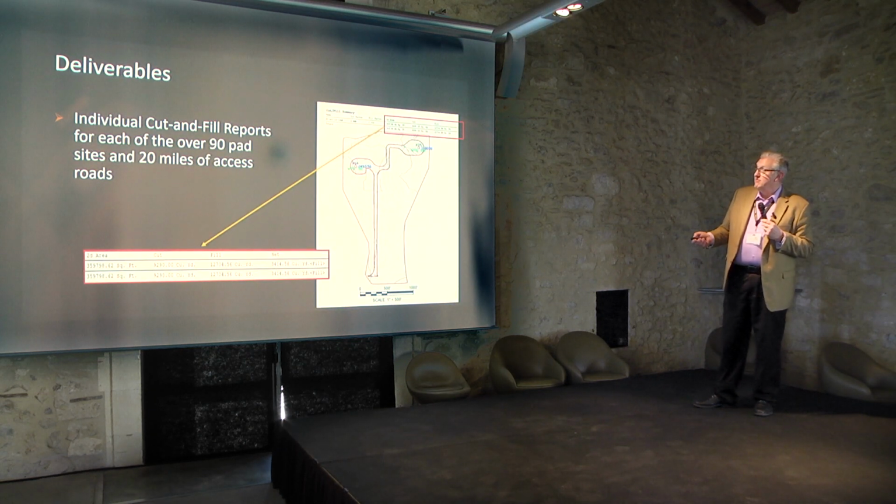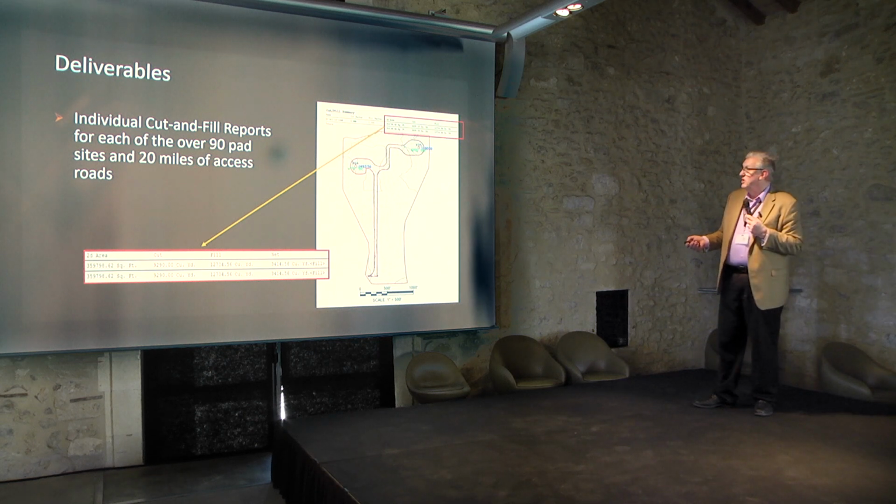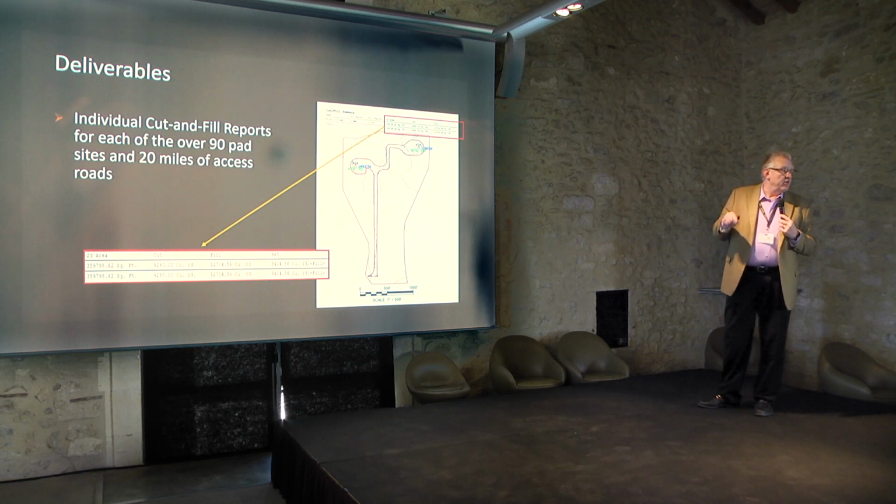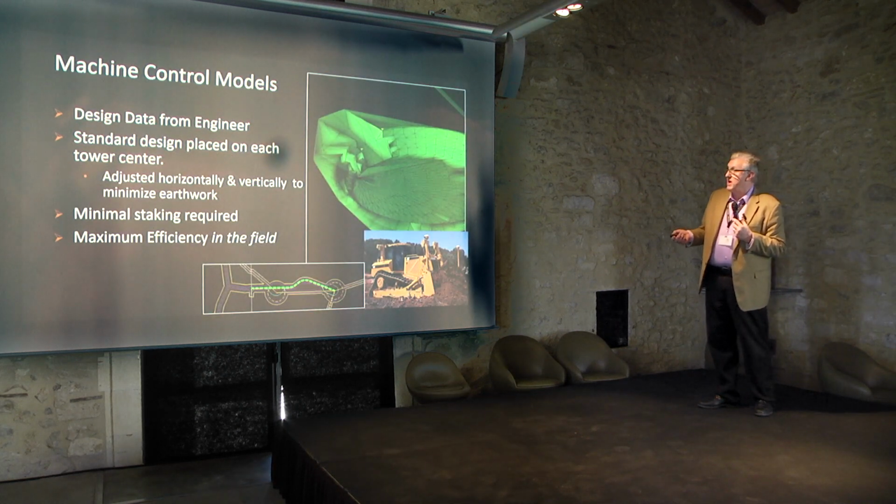These are the cut and fill reports. So we did each of these. There were 92 different pads. So in terms of the deliverable, it shows the 2D and then the cut and the fill, okay? And then again, the design files are placed on the center of the turbine pad site, the big development site itself, okay? And then the machine control models.